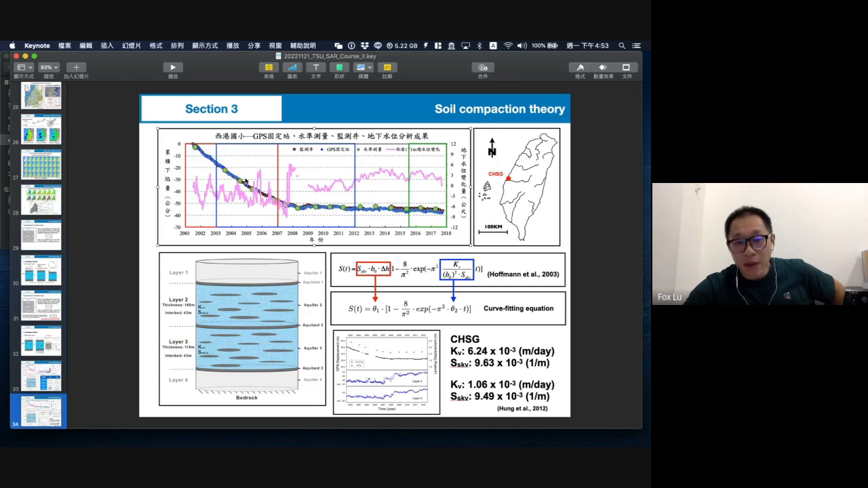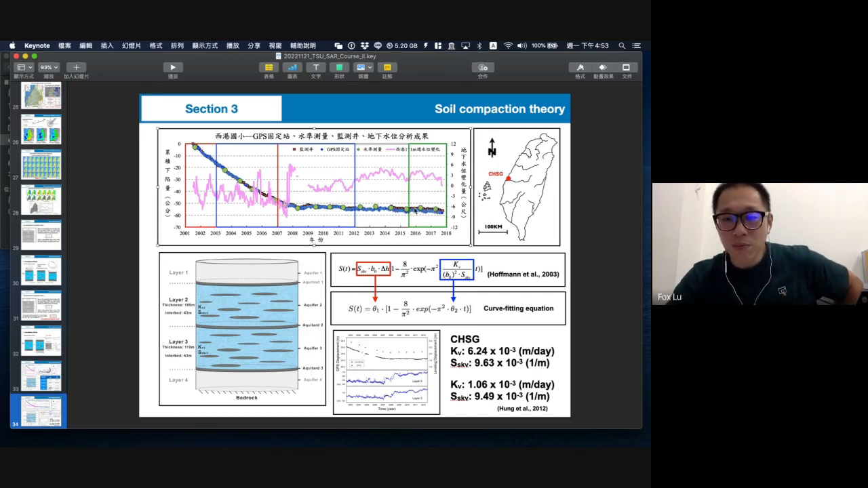We found the land subsided very quickly before 2008, and then gradually reduced from 2008 to 2012, and after 2012 there is almost no subsidence. It more closely follows the groundwater behaviors.